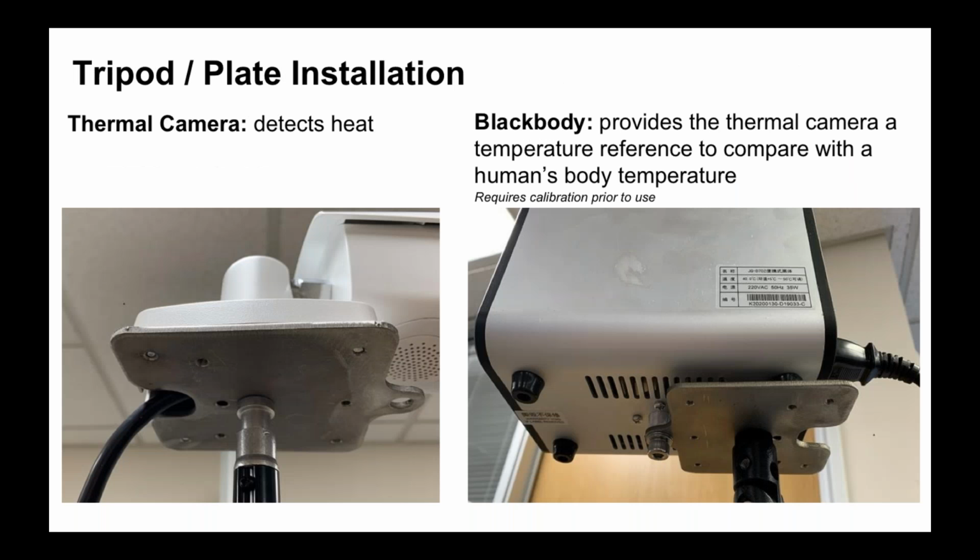So here is the next piece of the solution that you need. You need these tripods as well as the plate. You're going to use one tripod and one plate for the thermal camera as well as the black body. And they have to be set up to a certain height, and we'll cover that a little bit later as well. So you have the thermal camera that's detecting the heat, and then on the other side we have the black body, and that's providing the thermal camera with a temperature reference to compare against with the human body, and this requires calibration.